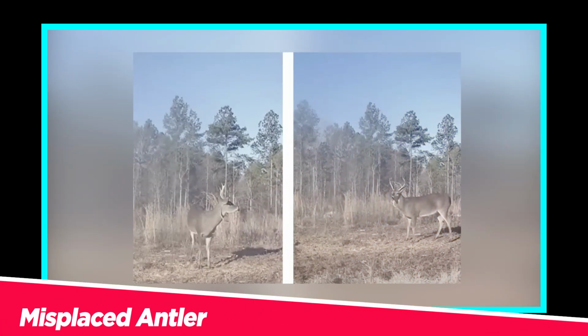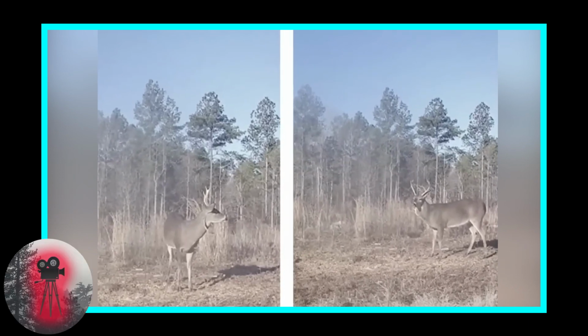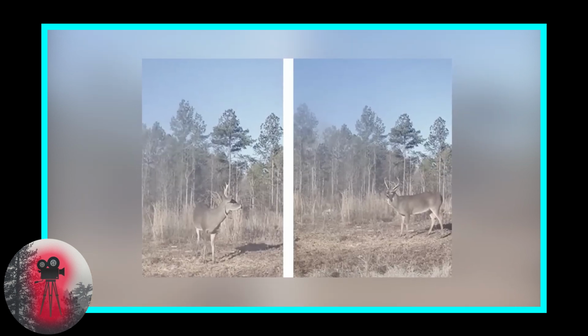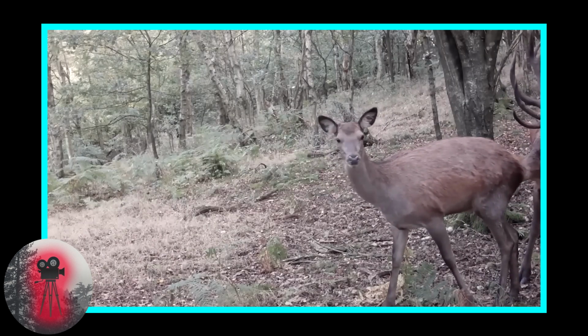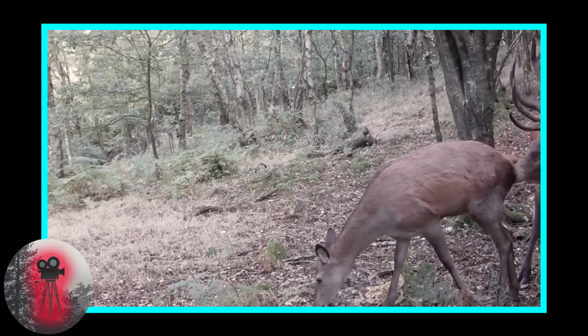Misplaced antler. Speaking of antlers in the wrong places, a deer caught on a trail camera has been captured with an antler stuck in its neck. The footage shows the deer moving around with the antler protruding from its neck, seemingly unbothered by it. This type of phenomenon is called cross-browsing, where bucks during rut engage in intense fights and one of them can get their antlers stuck in another's flesh.